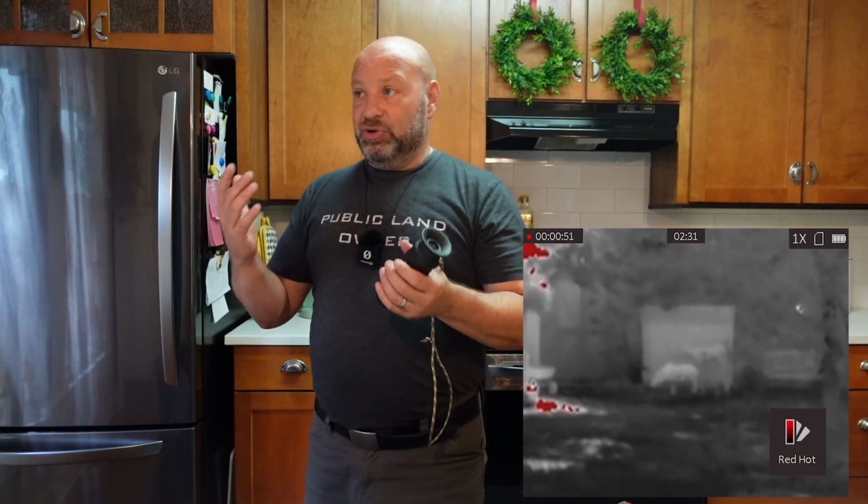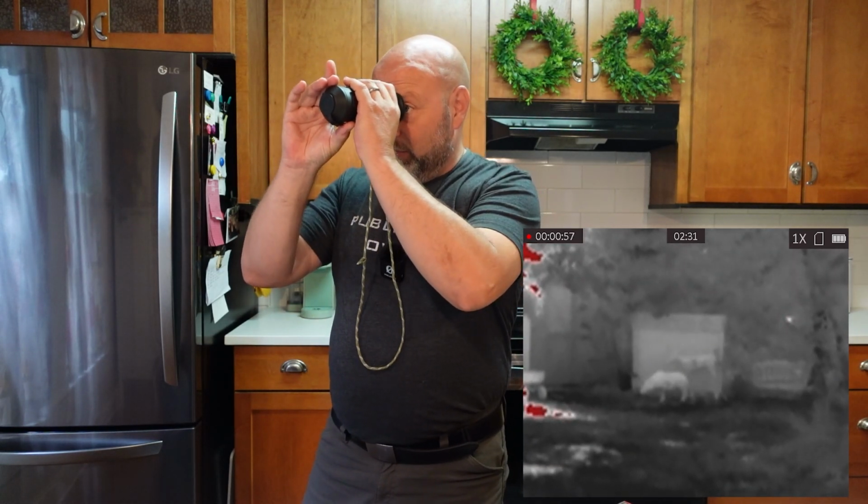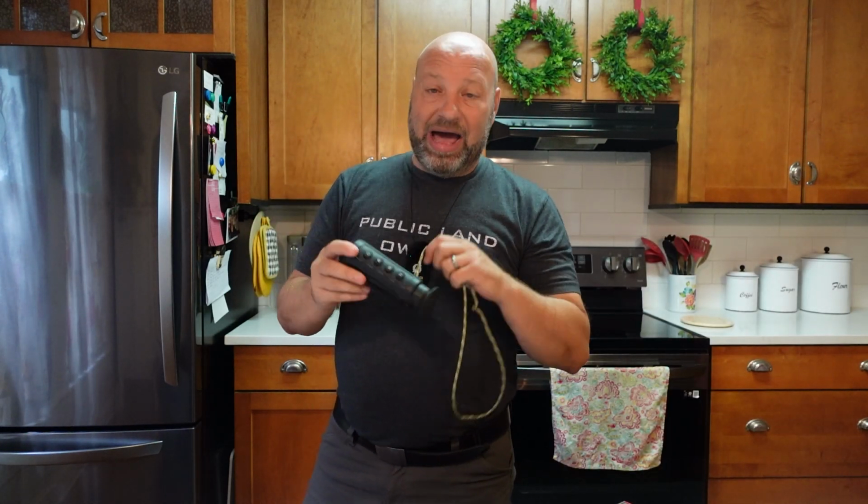When you're trailing a wounded animal that's been gut shot and you want to see if he's out, you can scan ahead with this and see if he's out there and pick up that hot spot, and then you know where to focus on. So it's got a lot of advantages, a lot of things you can do with it, so they're a great idea. And I will have it set up for you. It does come with a charging cable.